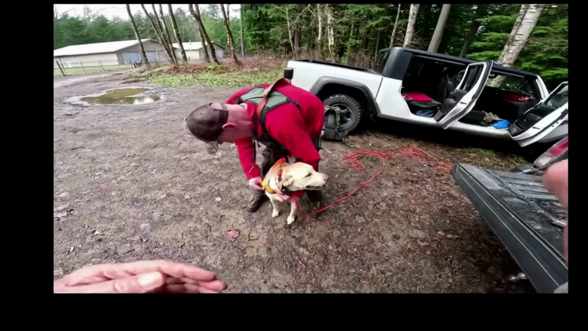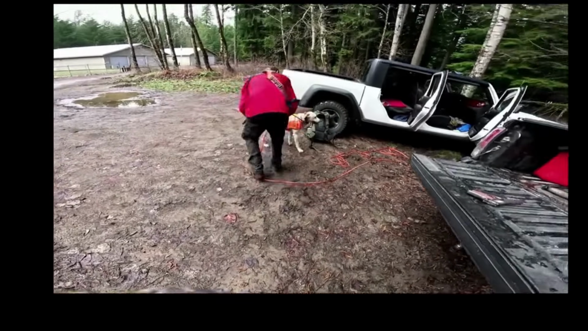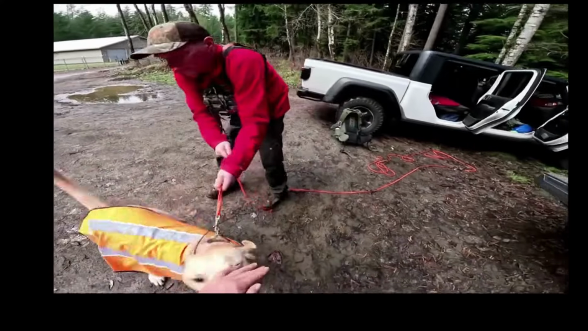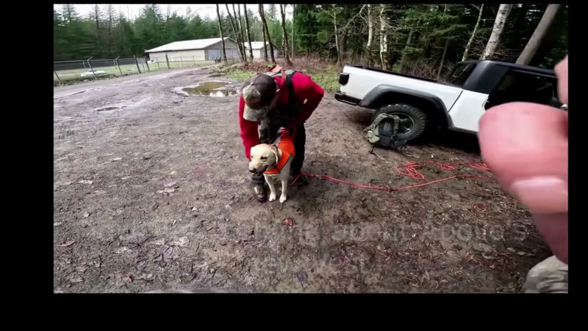Look how fancy Apollo is with your new coat. My goodness. Oh, we're not helping any, are we? Are you turning on lights? Yeah, I am. Oh, it's lit. You have lights? Oh my goodness sakes. Well, we're going to have to talk about that jacket after we settle down a little bit.